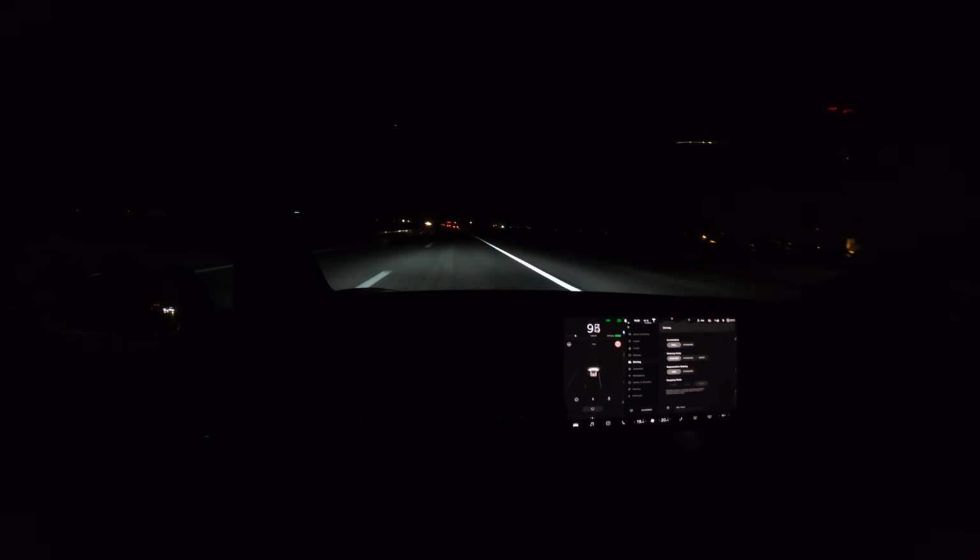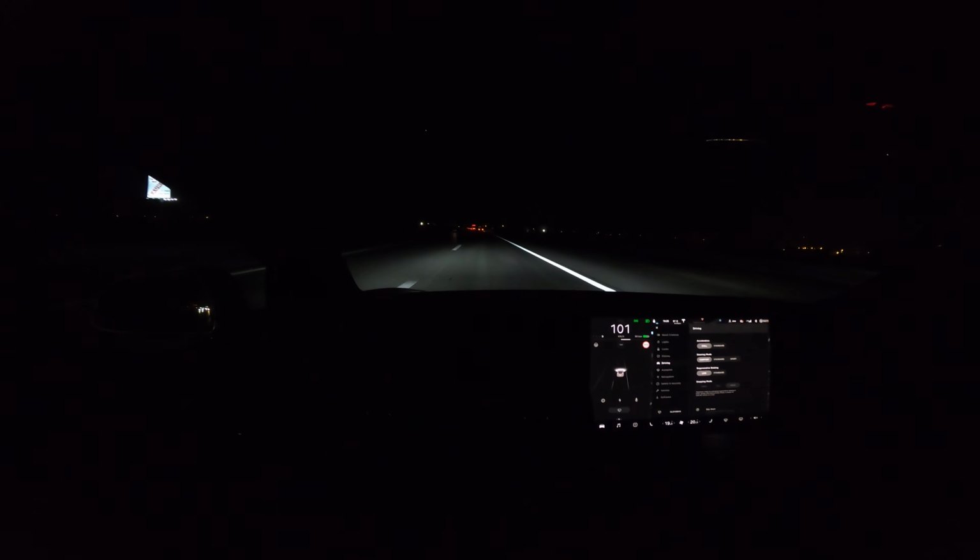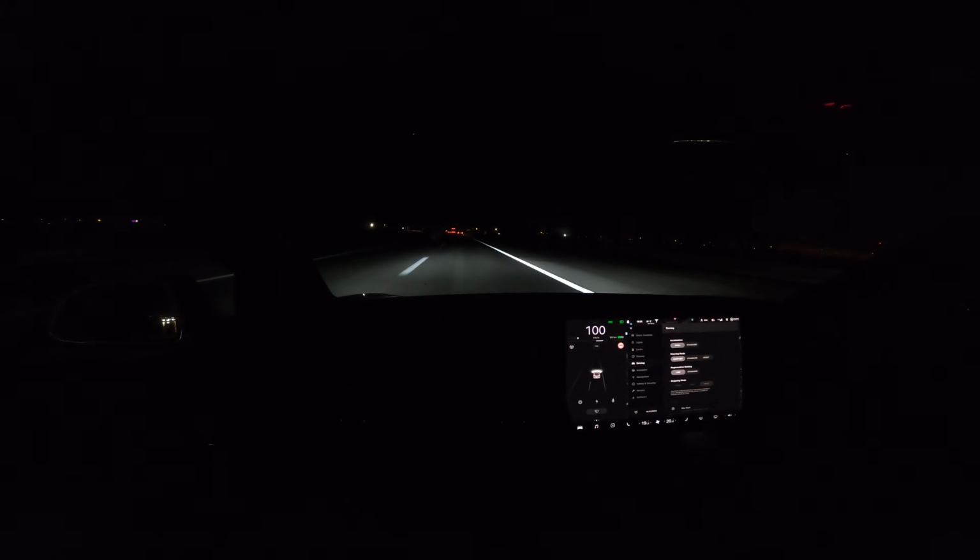Tire noise, we are on summer tires, not on winter. Winter tires are even noisier. A little side wind coming from the mirrors and maybe the A-pillar.